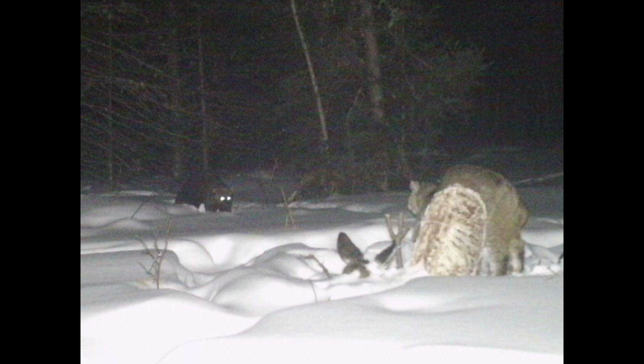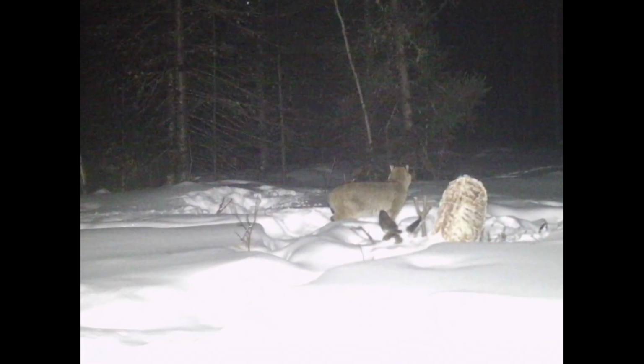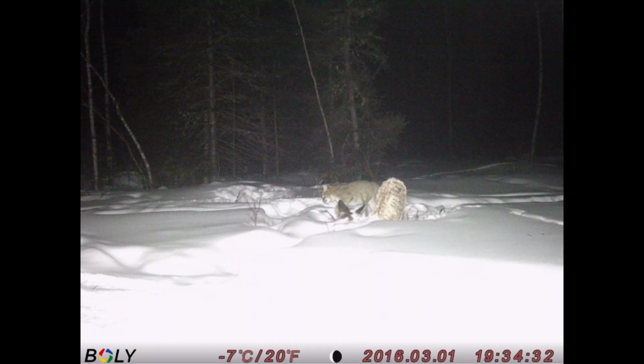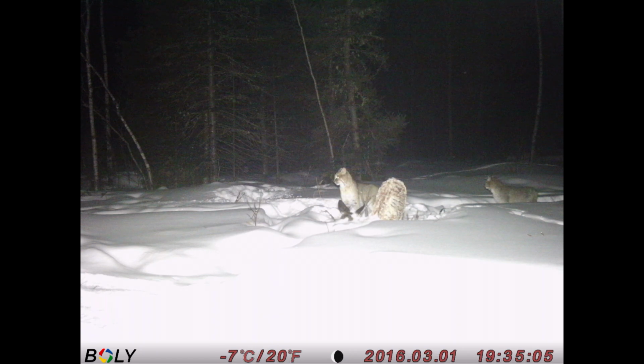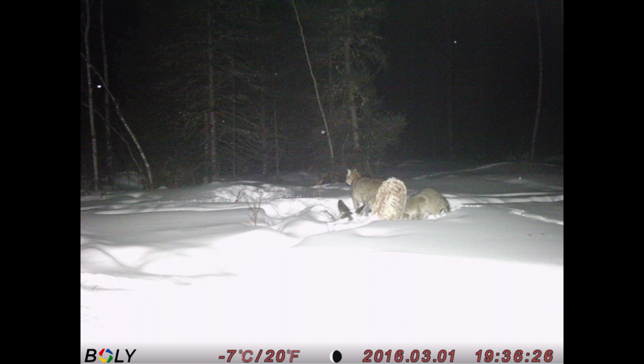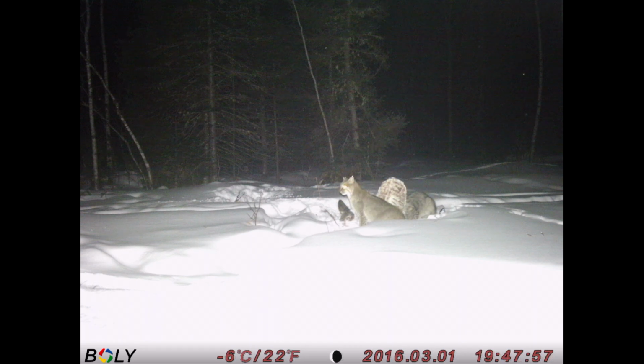In this next picture, you can see the snow is really disturbed where that fisher was, and you don't see the fisher. So I wonder if there wasn't a little bit of an altercation there that I didn't get on camera. Well, I didn't see any blood in the snow, so I think the altercation got settled pretty fast, and the fisher decided maybe he would just leave that carcass to the bobcats for now. I don't really know a whole lot about the social lives of bobcats, but I would assume that this is a breeding pair.